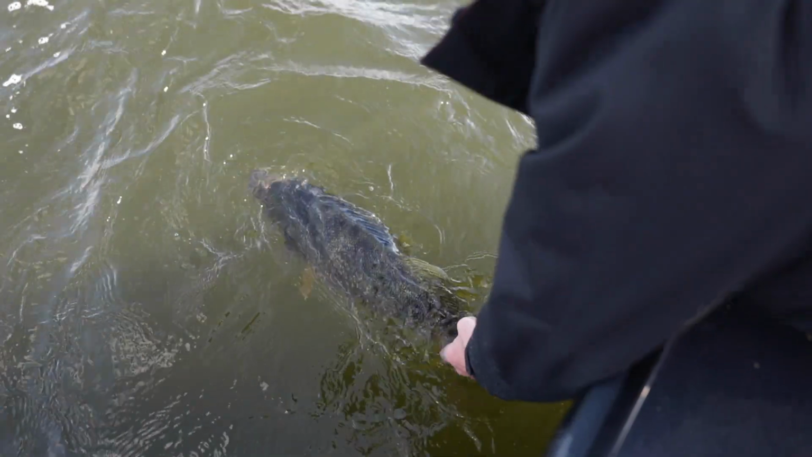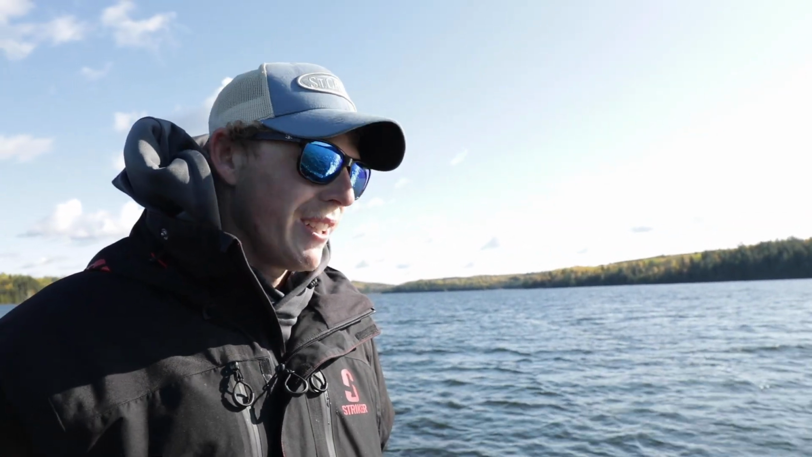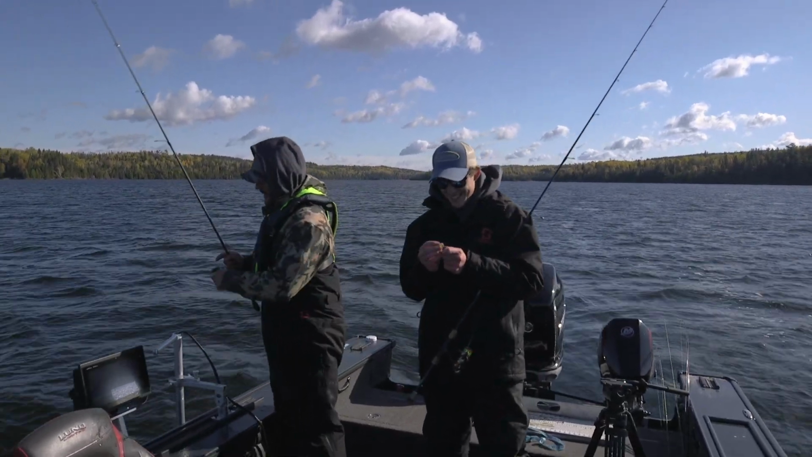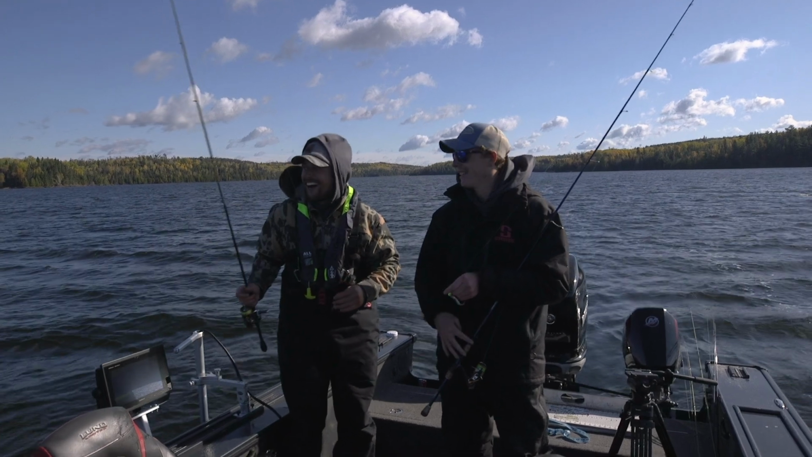Get him back. Yeah, there he is. Healthy. That's what we're after right there. Fish like that, you don't see too many places that you can catch fish like that. That's unreal. That is a freak of a fish. Yeah, that's a real big fish. But that's not uncommon for you out here. No, you see those fish quite often out here.